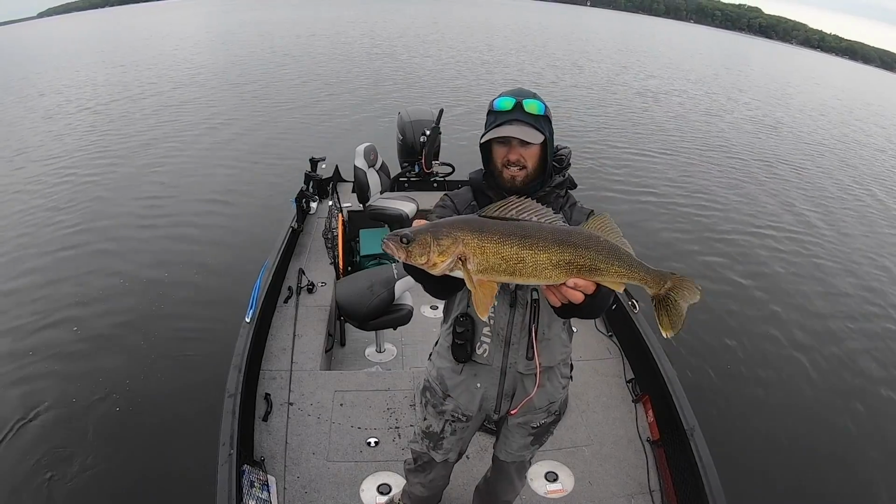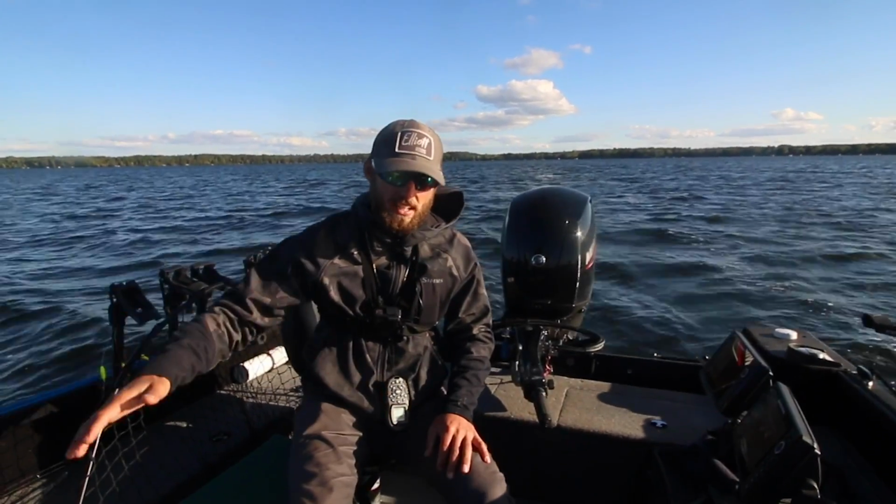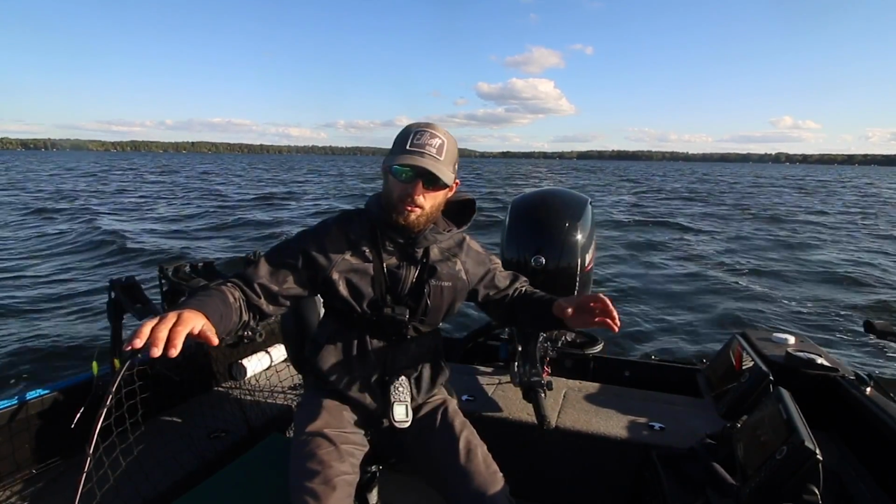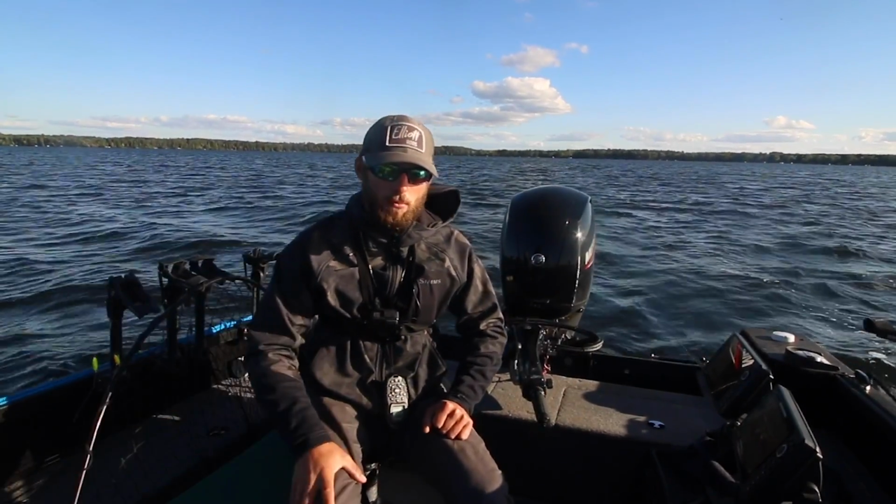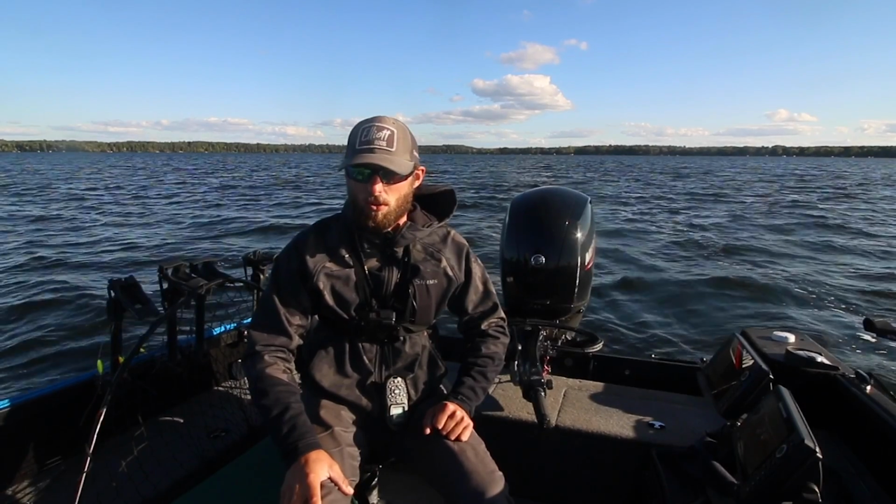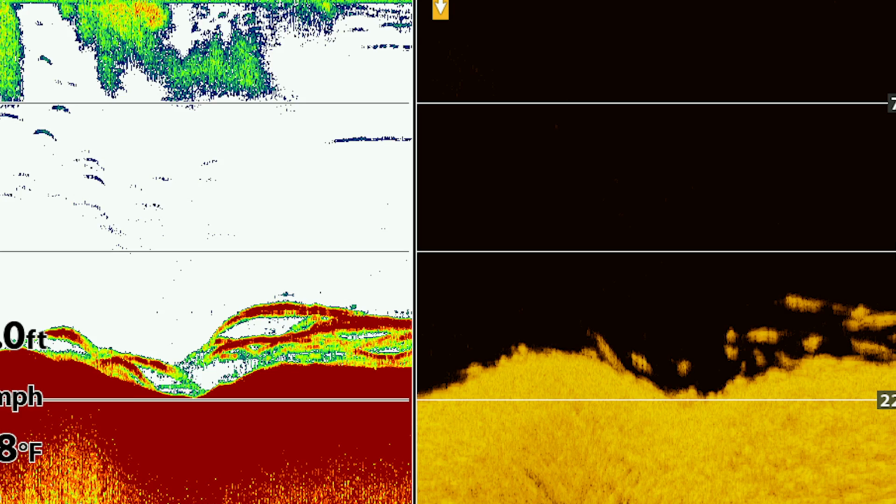Basically what you're doing is looking at a map, finding a lot of that stuff that tops out in that 25 to 32, 33 foot range. And you just go in and look at them. A lot of times these fish will show up real well on down imaging and sonar. And they'll look something like this here. Here's a bunch of walleyes set up over this stuff.